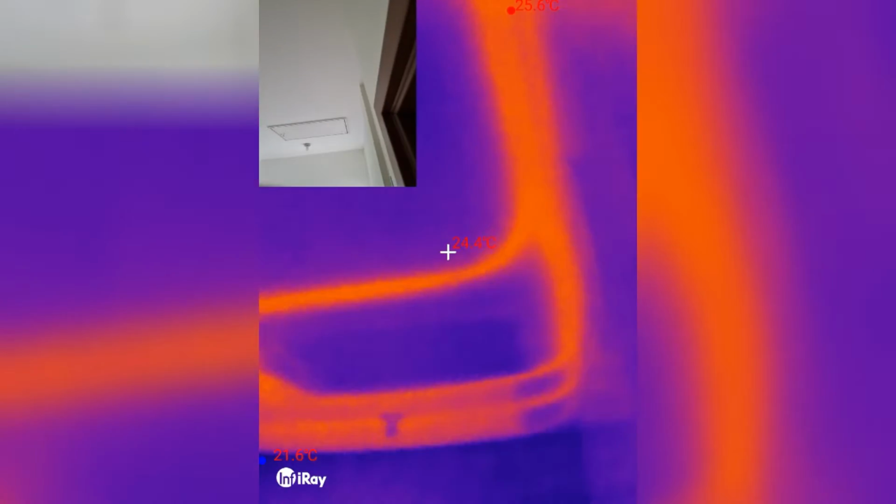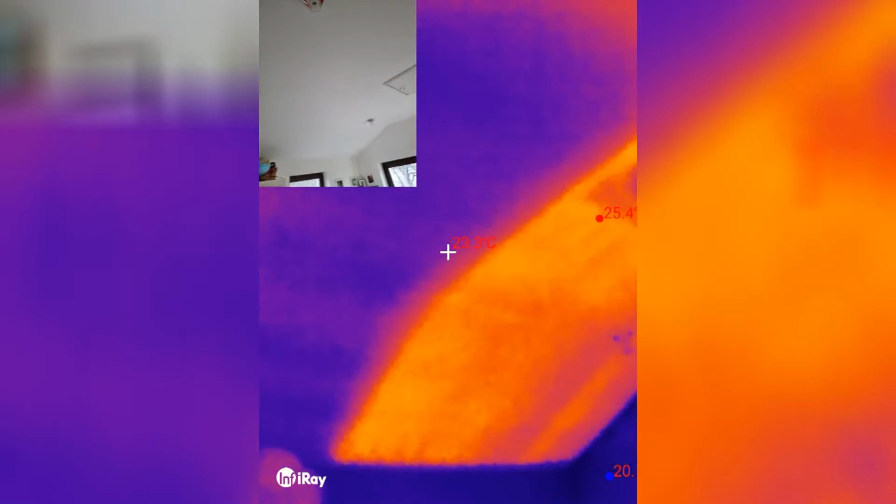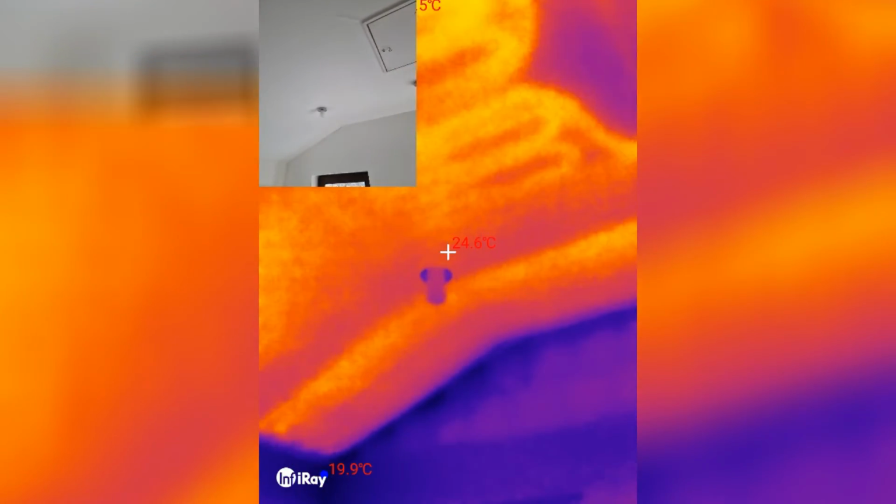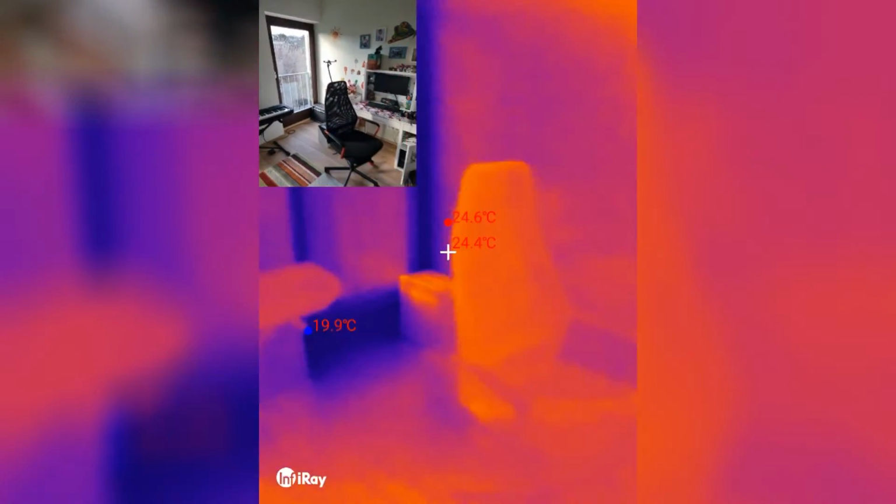So let's go into the kids' bedroom. And the one thing I want to see is again the ceiling. And you can see the heating sections in the ceiling. There is a big section with nothing, which I guess was designed that way, because there is probably sufficient surface here. The light fixture, the windows. It's a very messy kids' bedroom.